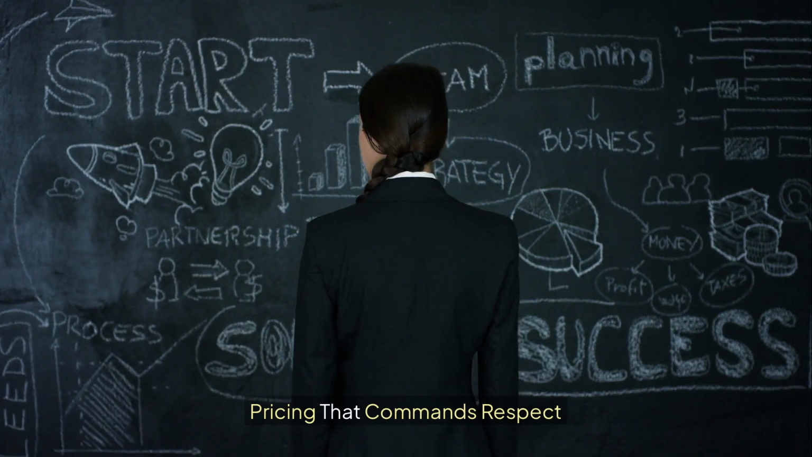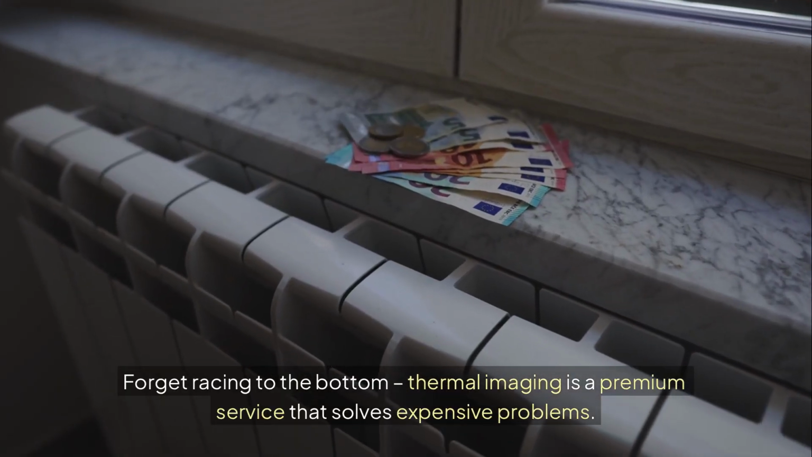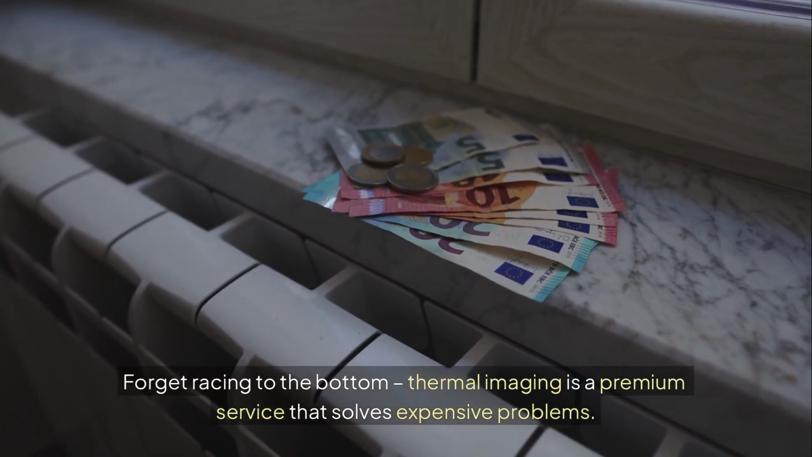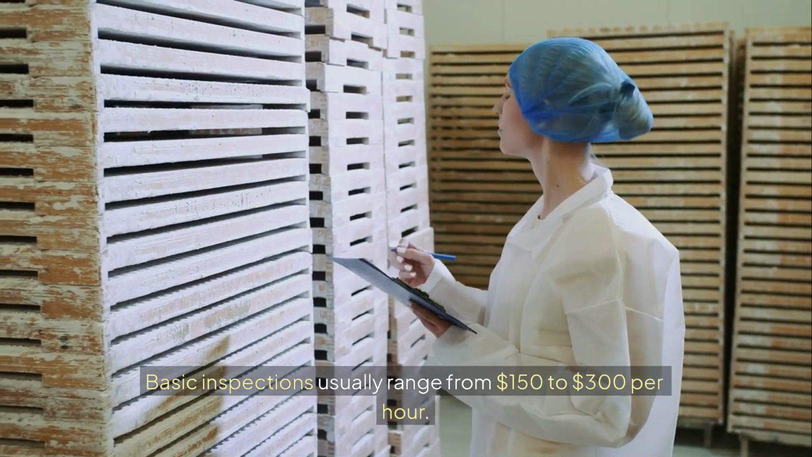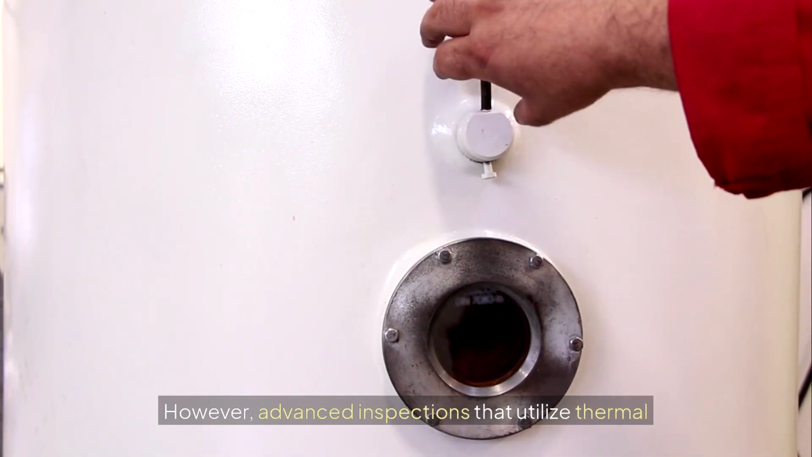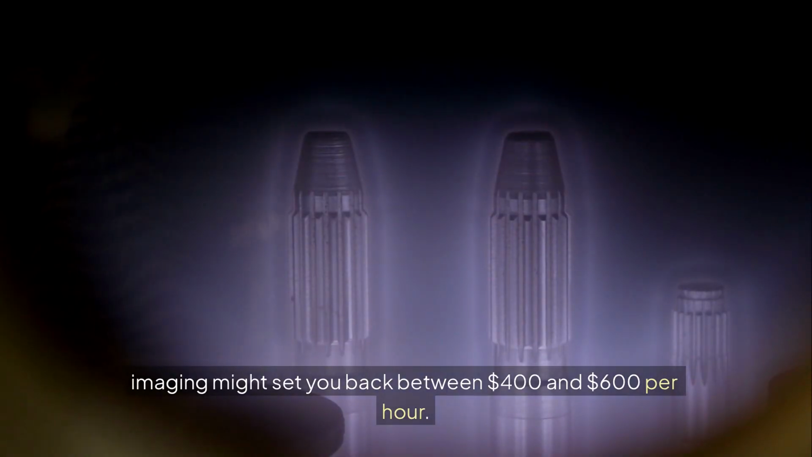Pricing that commands respect. Let's talk real money. Forget racing to the bottom. Thermal imaging is a premium service that solves expensive problems. Hourly rates that work. Basic inspections usually range from $150 to $300 per hour. However, advanced inspections that utilize thermal imaging might set you back between $400 and $600 per hour.